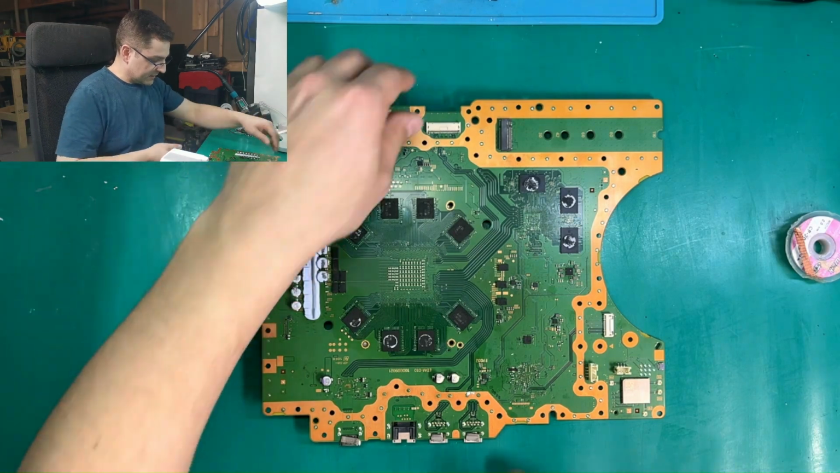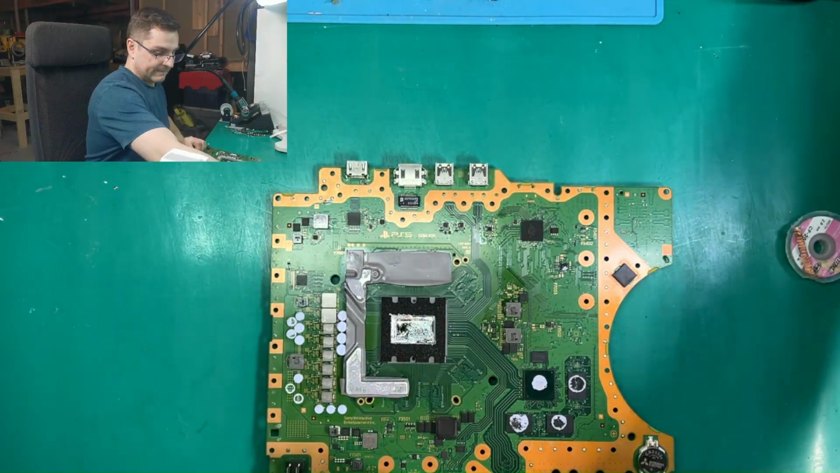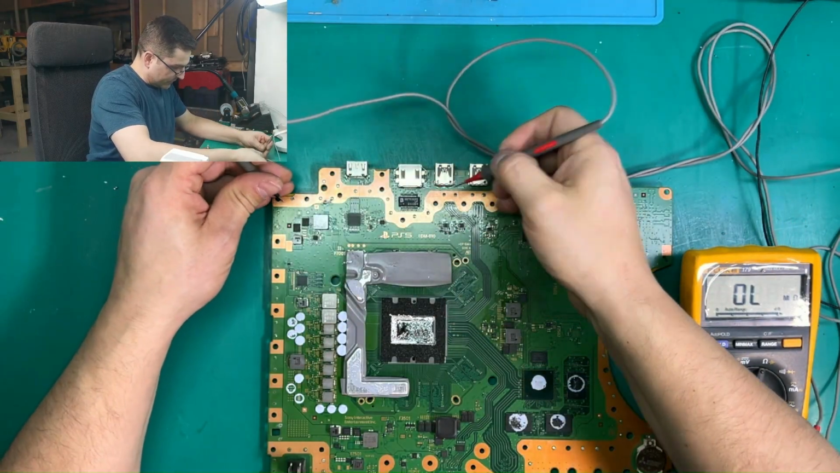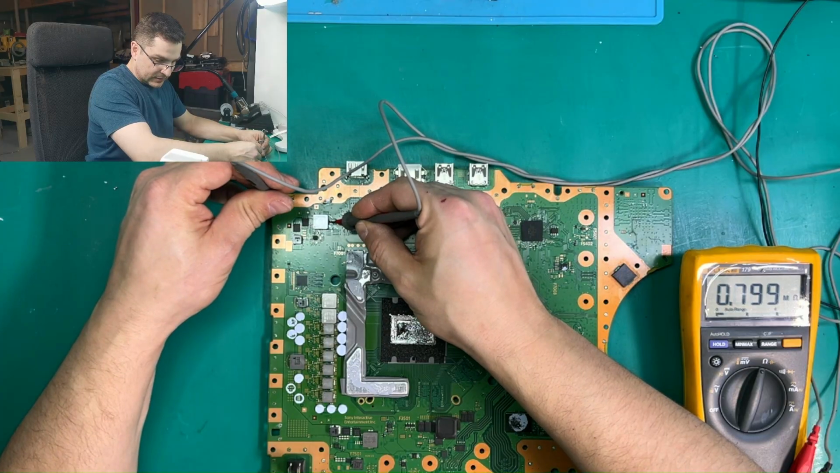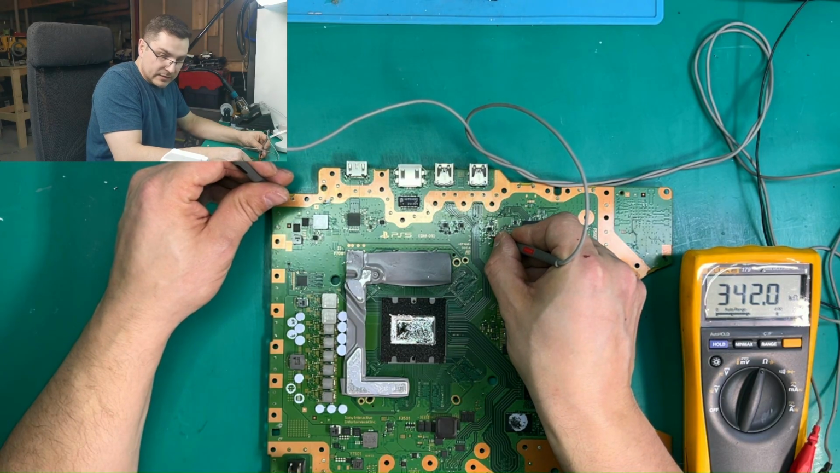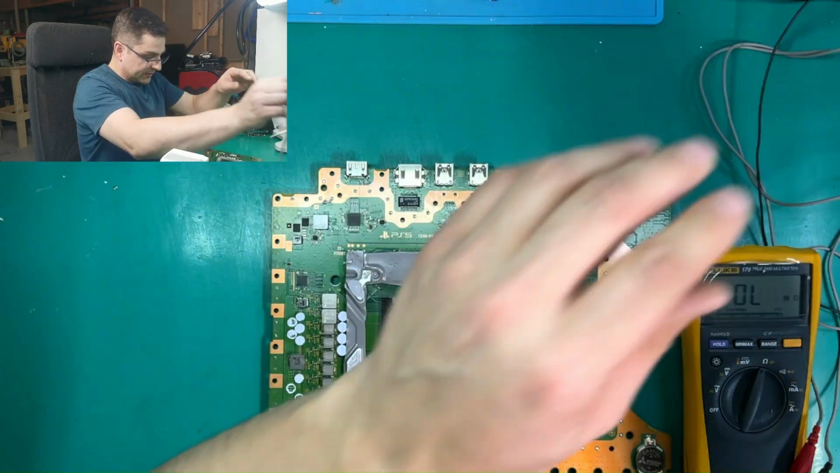Let's find out if this short is gone. So our short was on this coil. And now we have a high resistance. Same thing here, 340 kilo ohms. So it's high resistance.